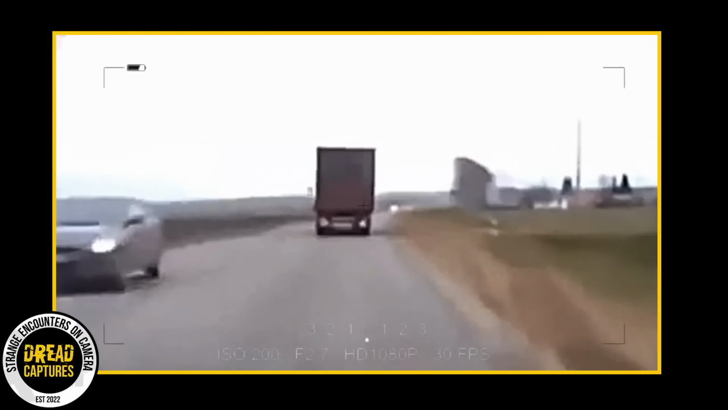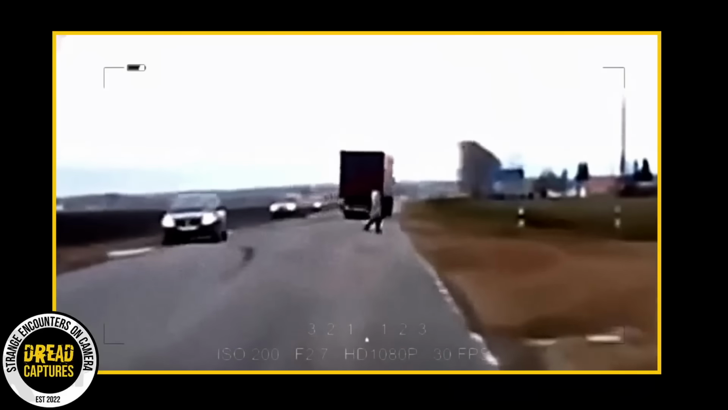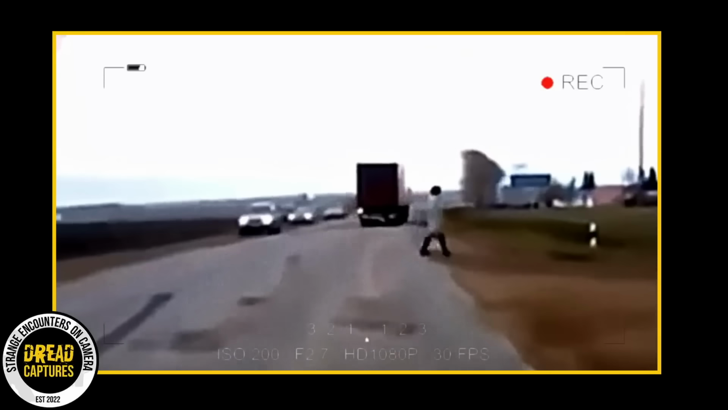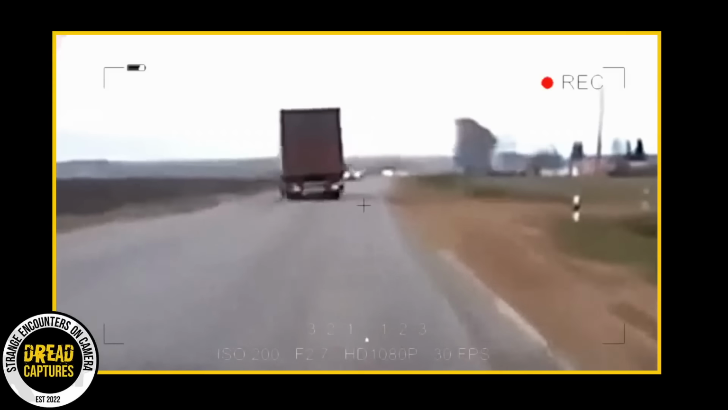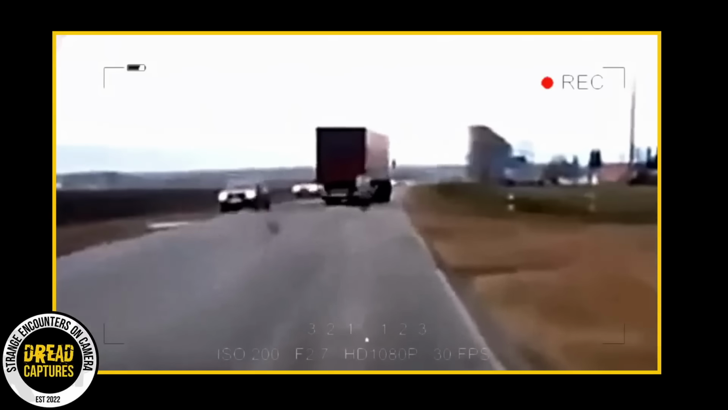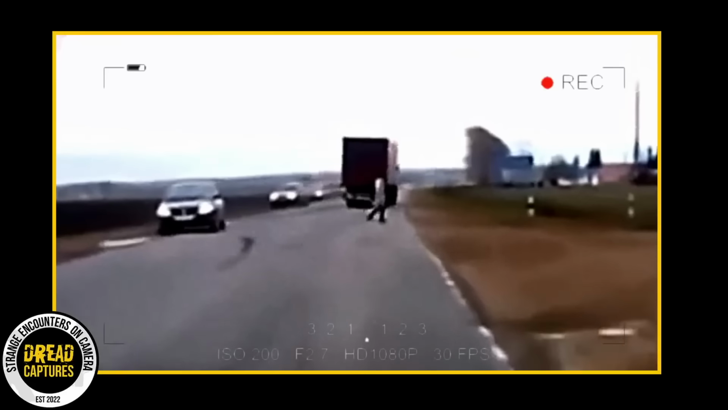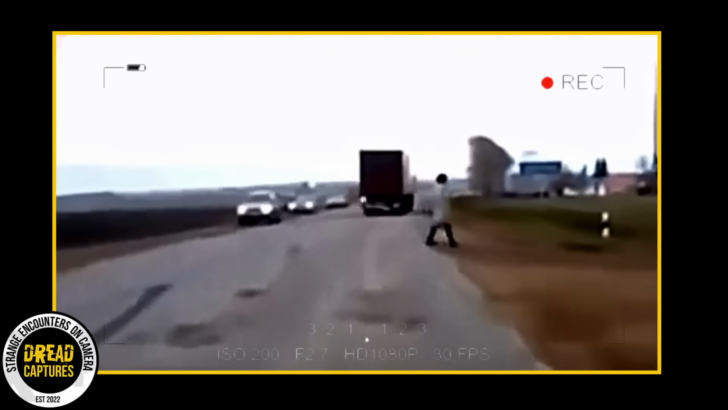But if that's not weird enough, the man can be seen crossing the road in front of the truck. And the puzzling part is his reaction after narrowly escaping being run over. He calmly turns, puts his hands in his pocket, and walks away. Lastly, we're wondering why he's even crossing the road. There's nothing but open fields on the other side. Where could he be going?